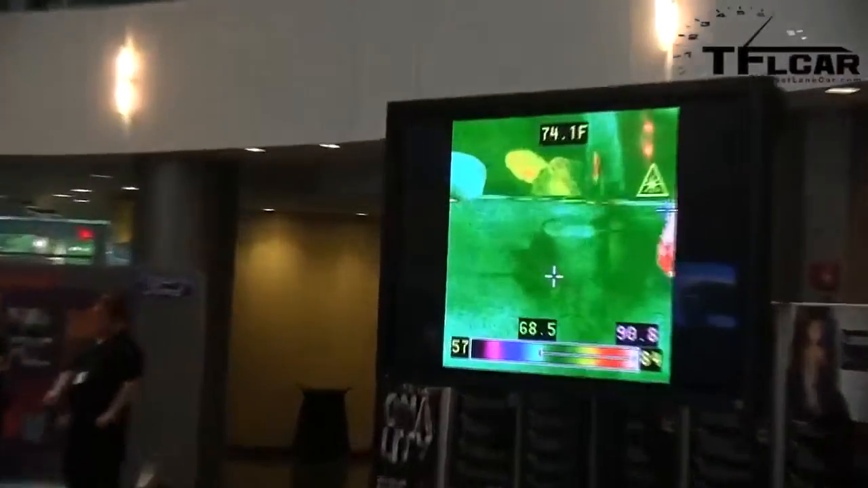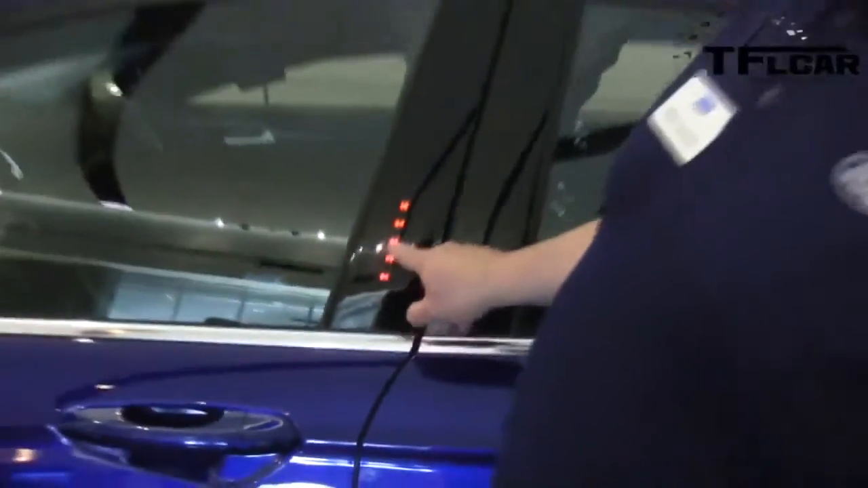So if we go to the car itself, now we're going to the car. The heater's on. It takes a little bit to heat up. You can see a couple of things. We have a keypad here, and the keypad has a wire going through it.